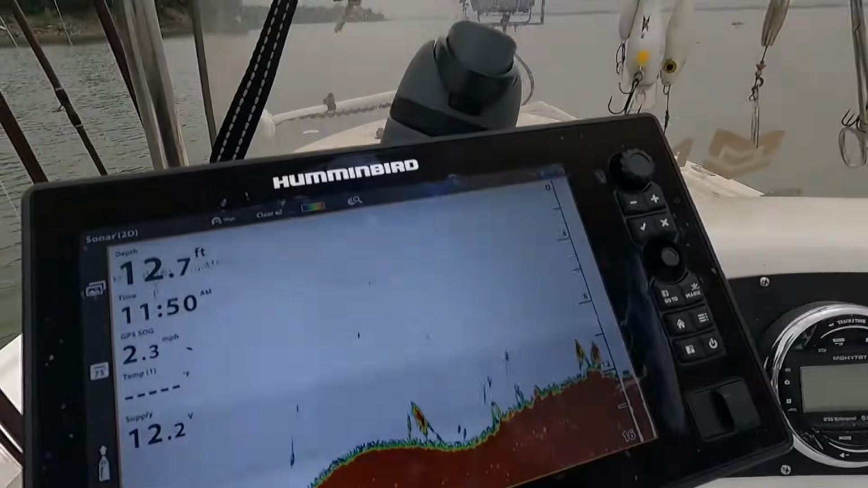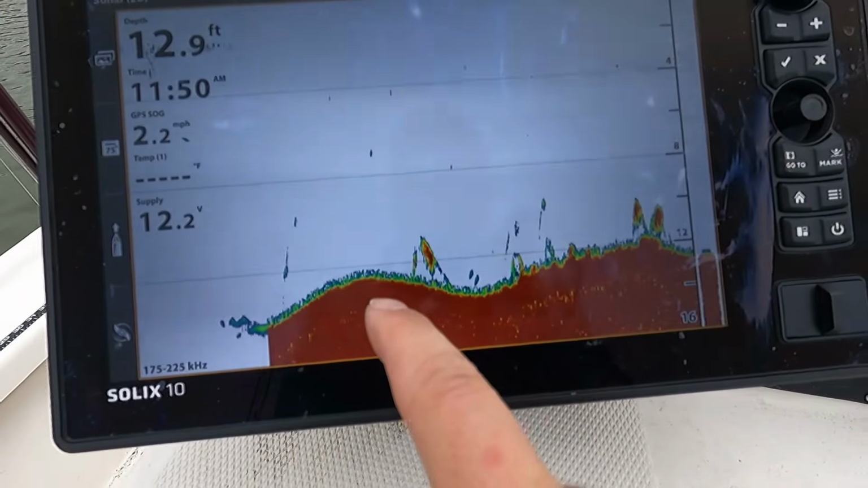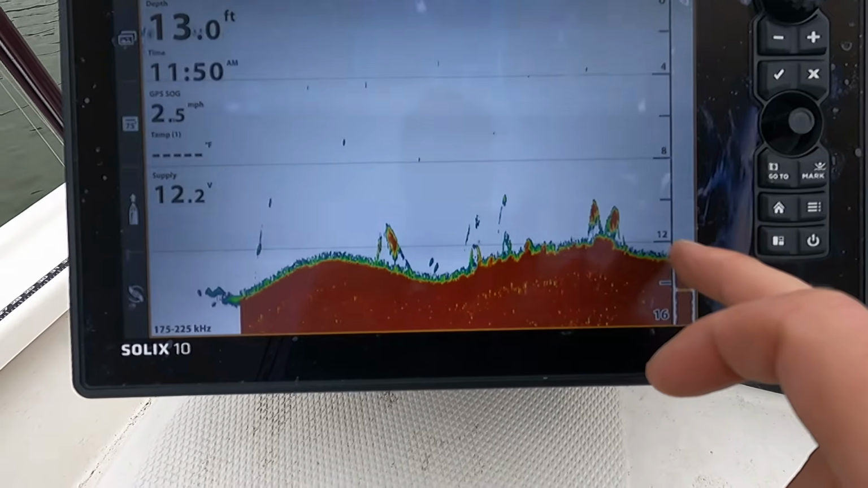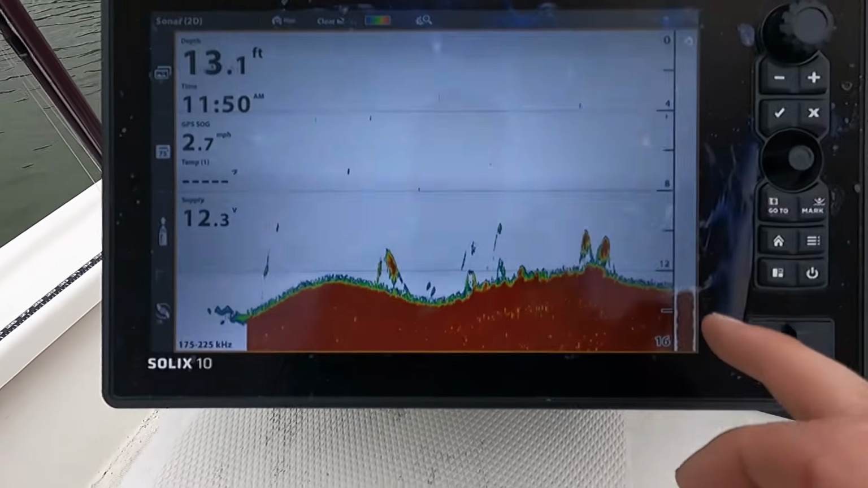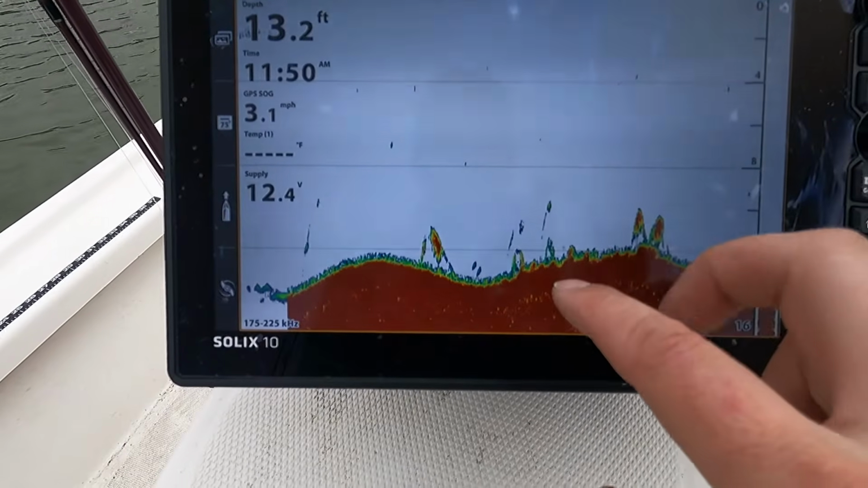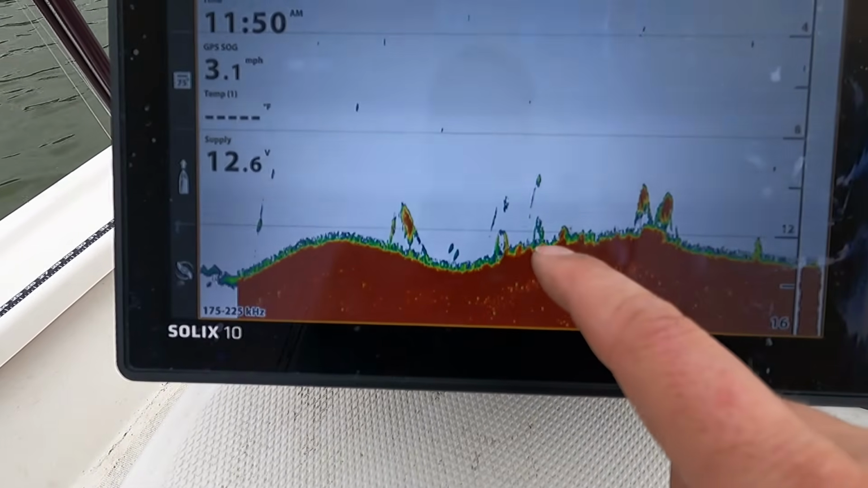It kind of goes through the fish. However, when it hits the bottom or a rock, it's hitting that hard substrate and echoing back up to your graph. So when you're looking at the graph, you can see down here we have red. That's the solid earth below us. We're at 12 feet deep, as you can see here, 13 feet depth. It's going to be going up and down. But on the bottom, there's all that green. That's the vegetation, that's the rocks, that's the fish, things of that effect.